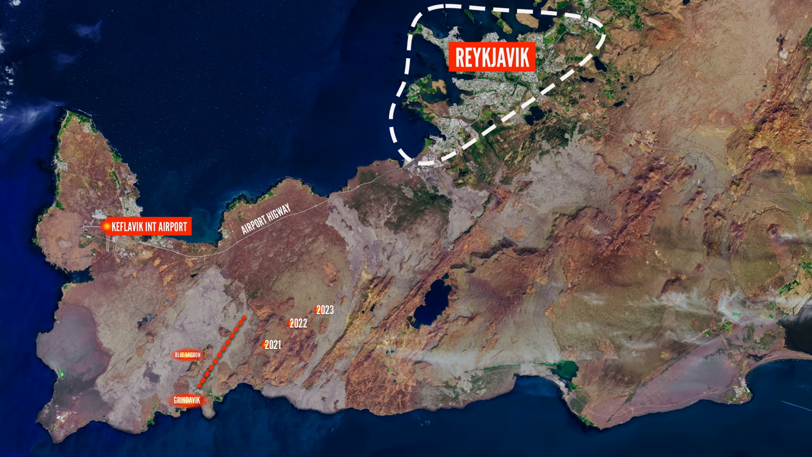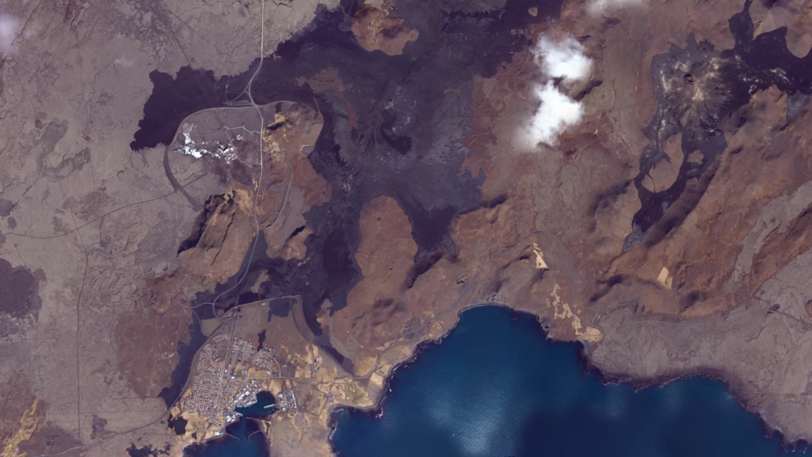This is the famous Reykjanes Peninsula, the youngest part of Iceland, and the first 3 eruptions since 2021 occurred in this area. And the next 9 eruptions took place along the so-called Sundhnúkar row of craters. And let's zoom in to check out the updated lava map with a landscape version number 12 since 2021.